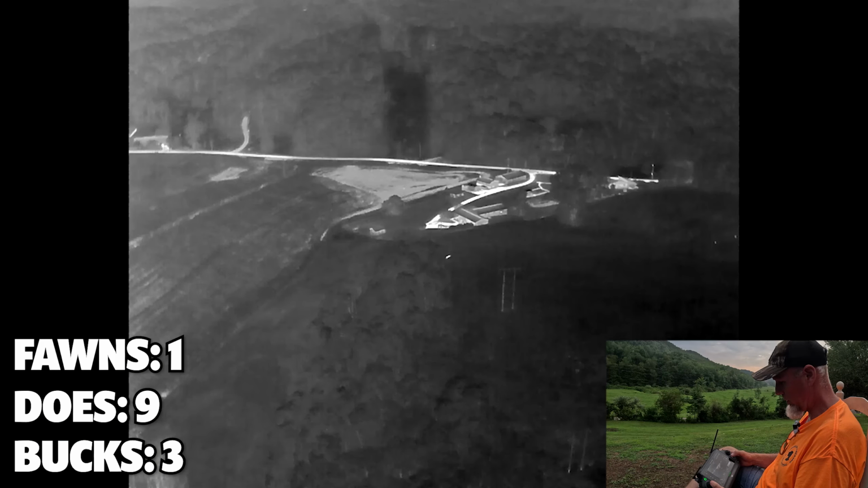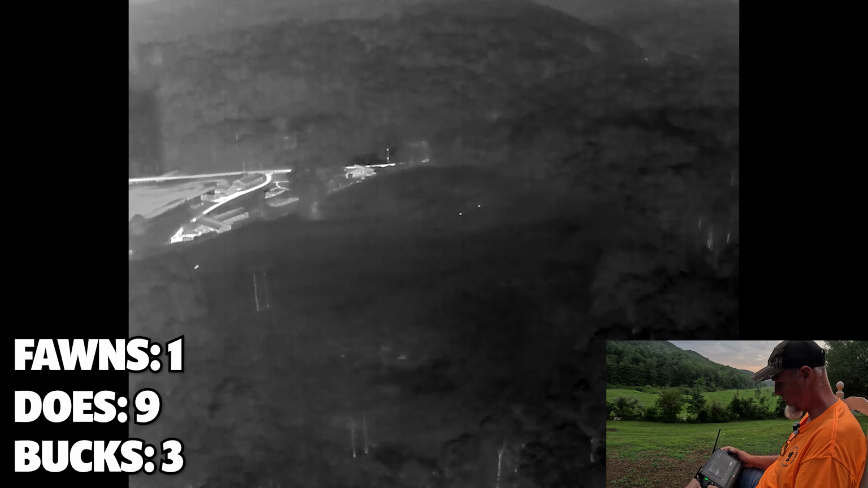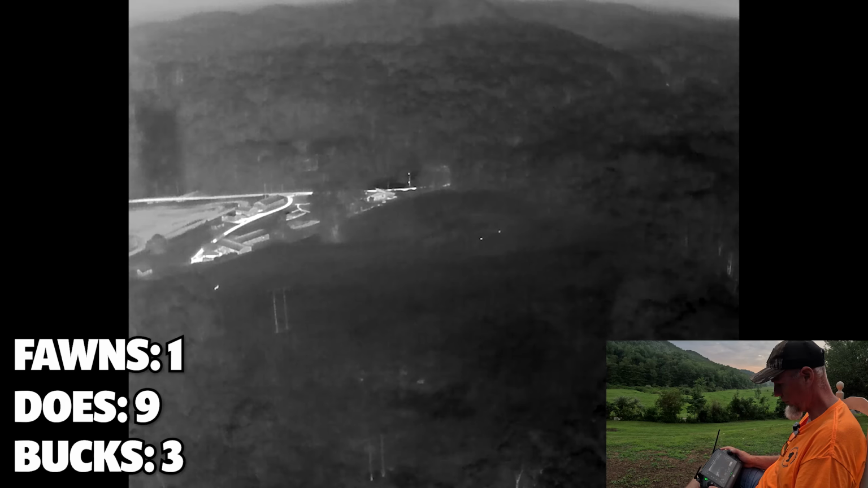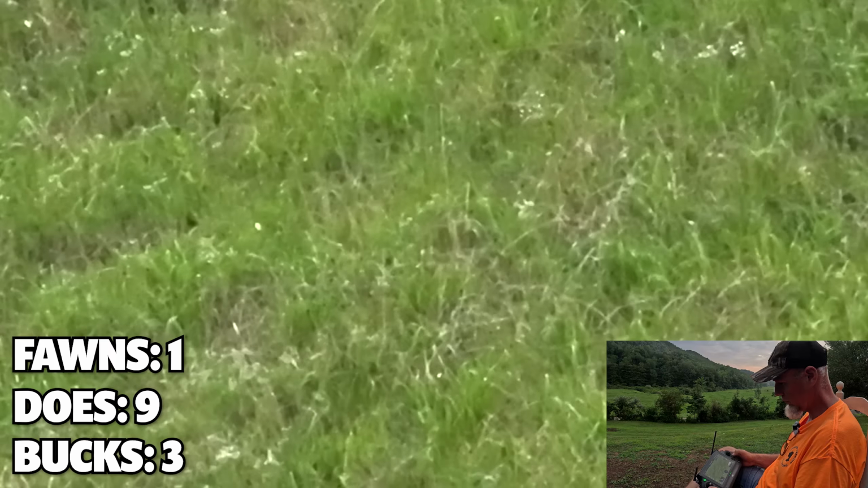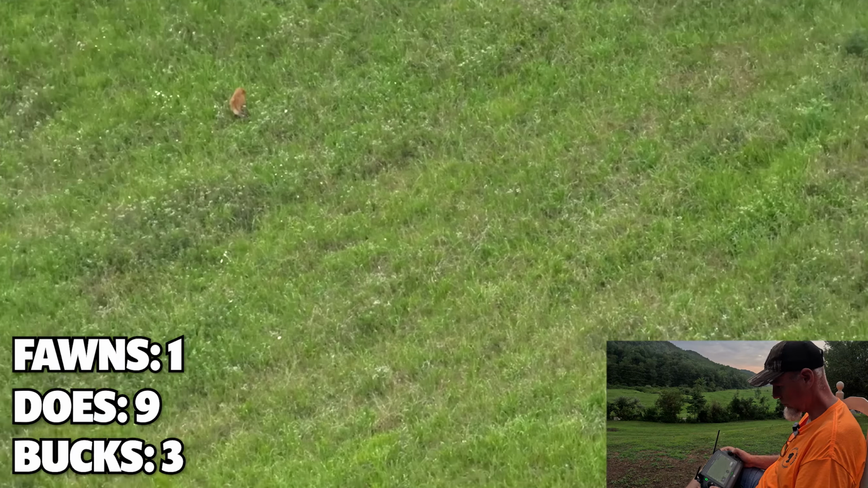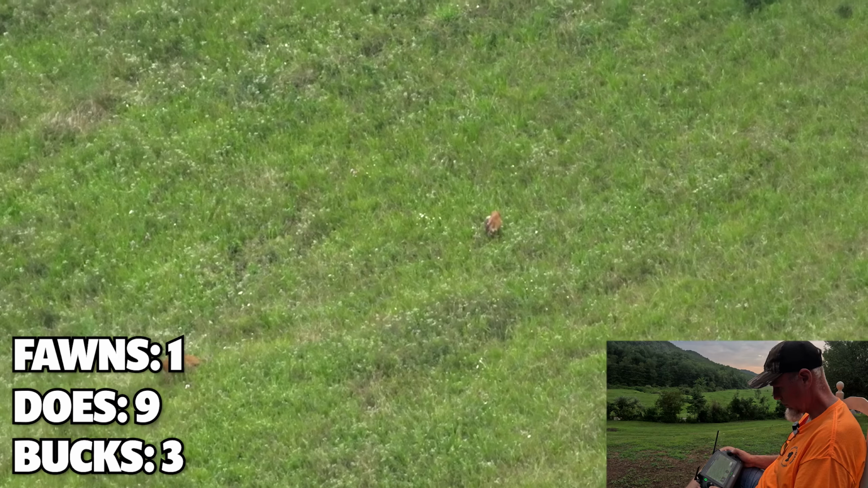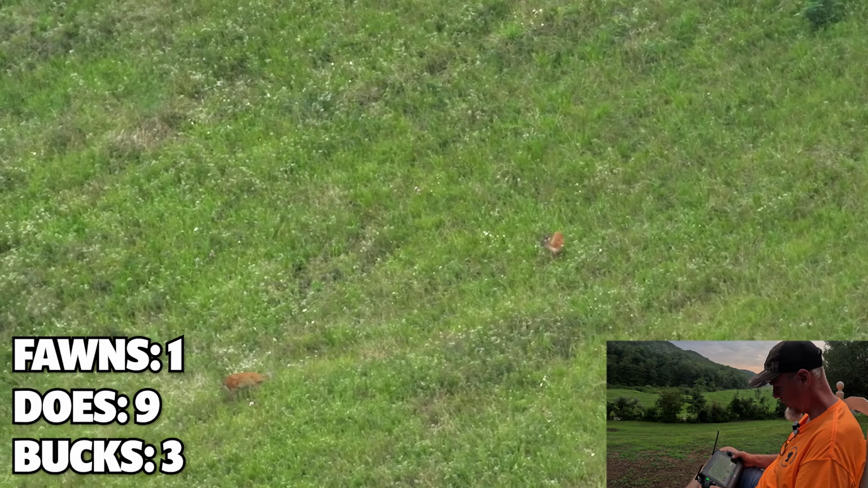Let's go back to IR. Recenter gimbal pan. Well, there's a couple hits. Let's just see who we have up here. Let's get zoomed in on them.